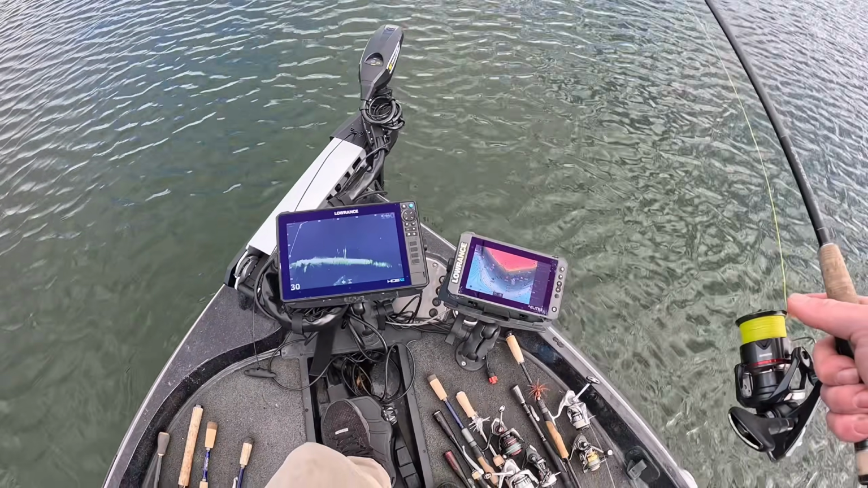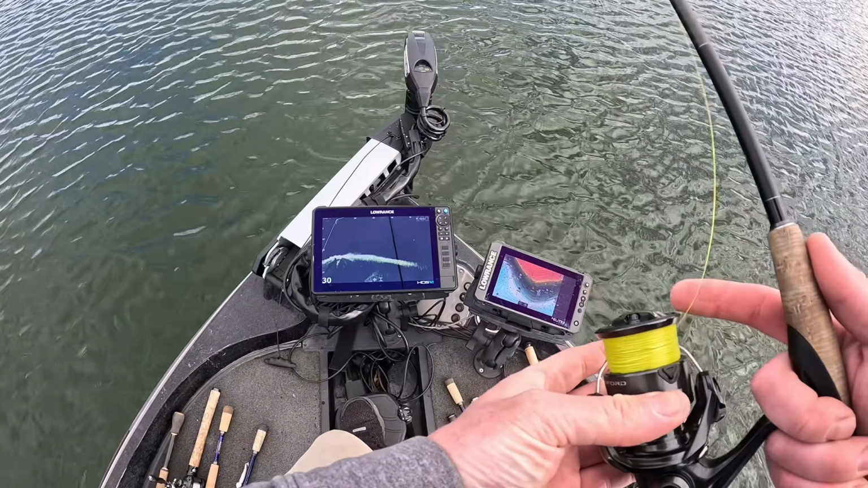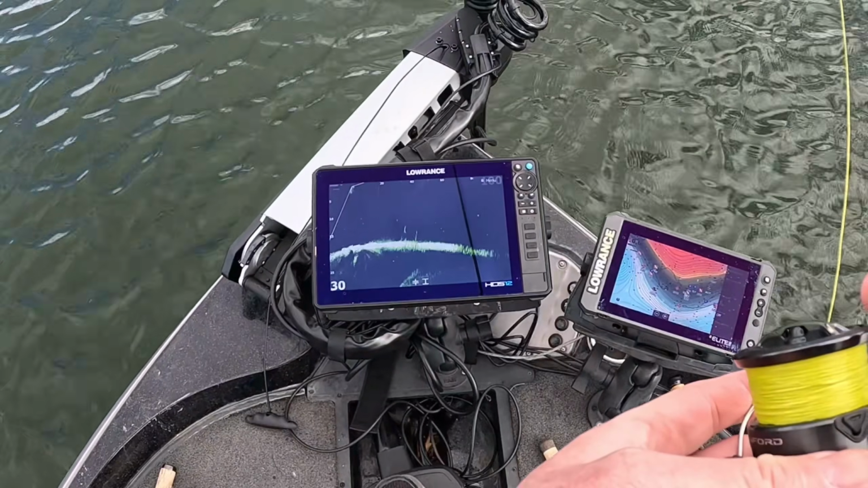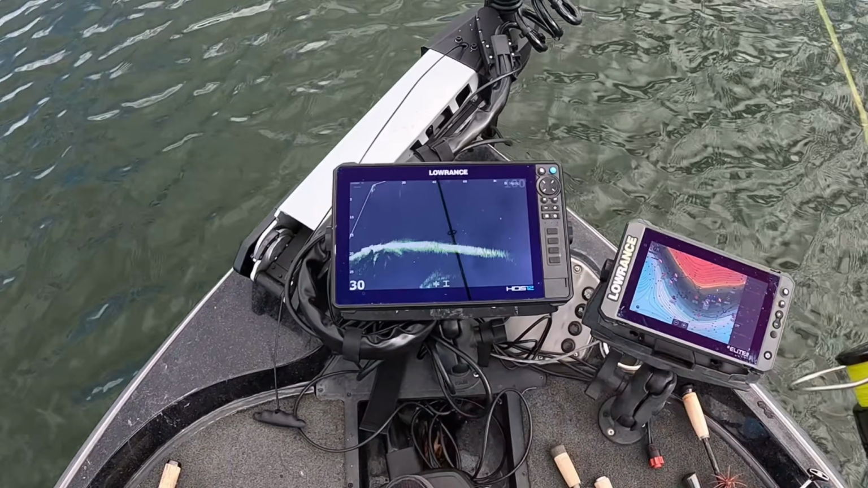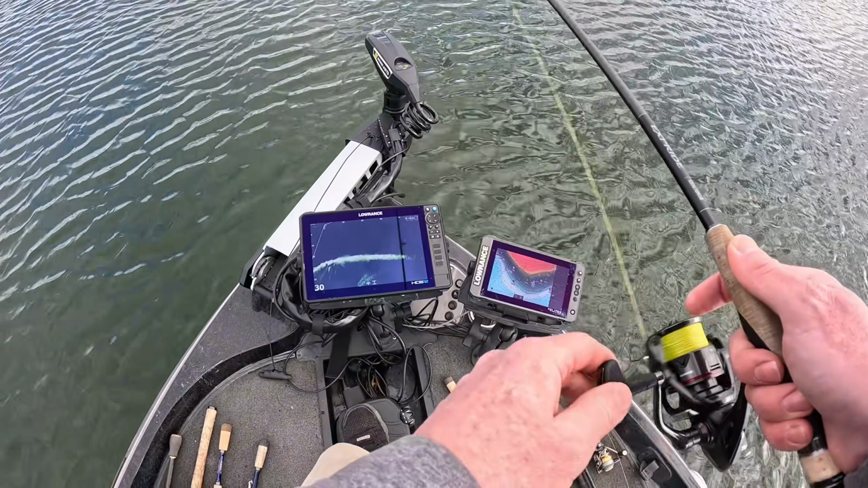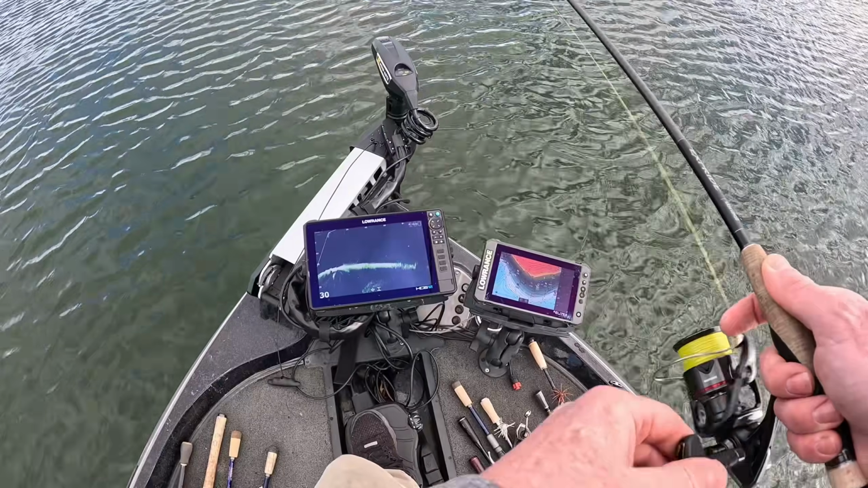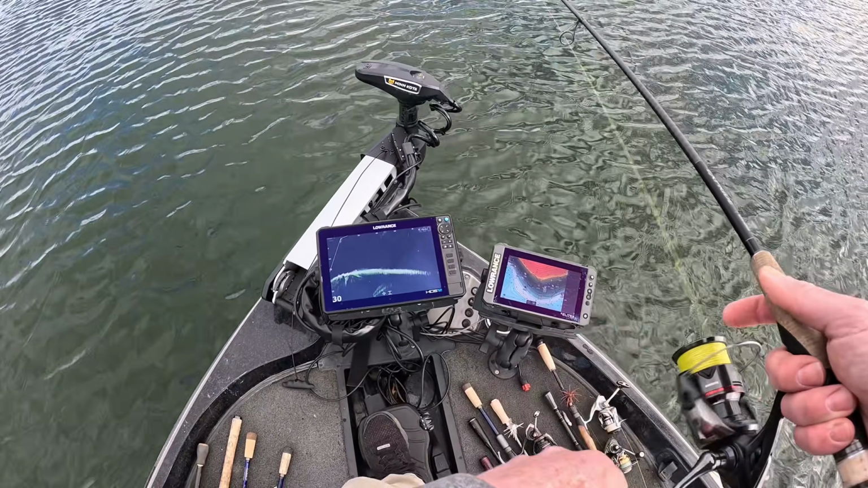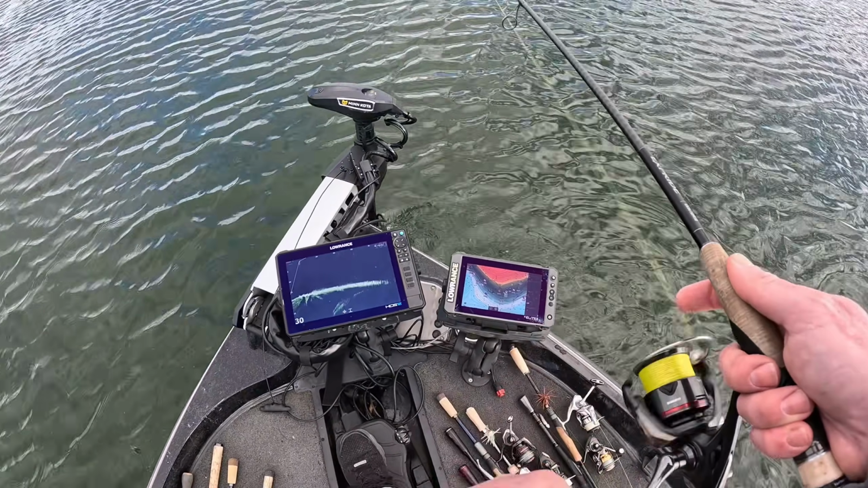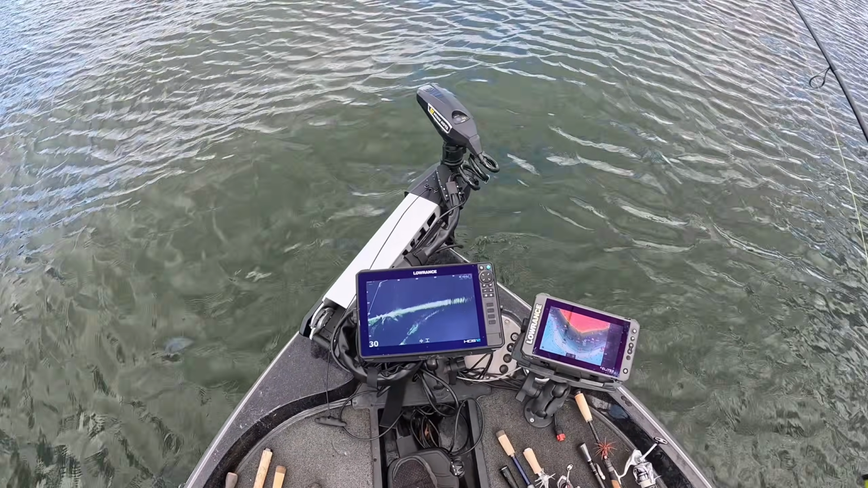This minnow is something that sinks fast enough that it doesn't take me 2 days, like throwing a dice or something down there, to sink down to them. But it's light enough to where I can kind of keep it in their face long enough to where they can eat it if they're not in the mood. But when they start feeding, it's a whole different story. It gets really easy. But when it's tough like this, you just have to kind of beat on their heads,